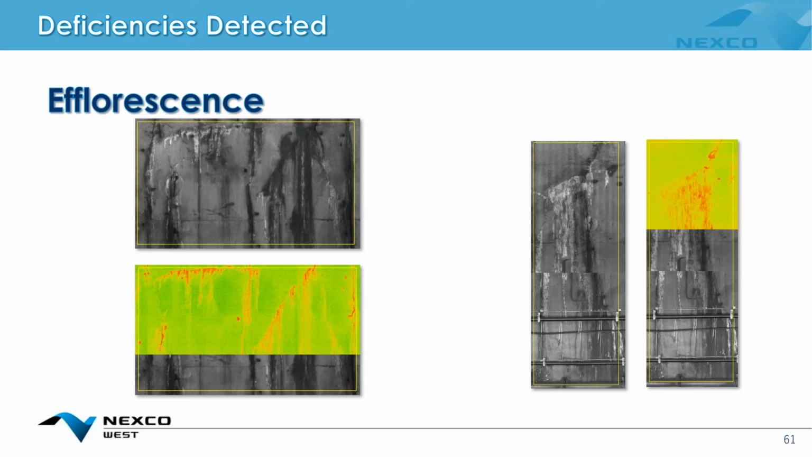Efflorescence. And we've noted with the efflorescence that there is a temperature differential between active and passive efflorescence. So with the efflorescence that is still growing and where there's still water ingress, we're able to pick up on it because of the chemical reaction that's occurring.